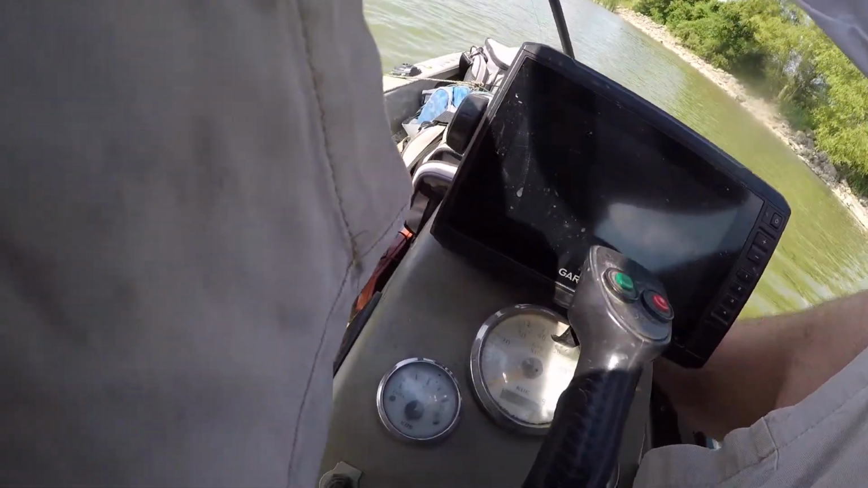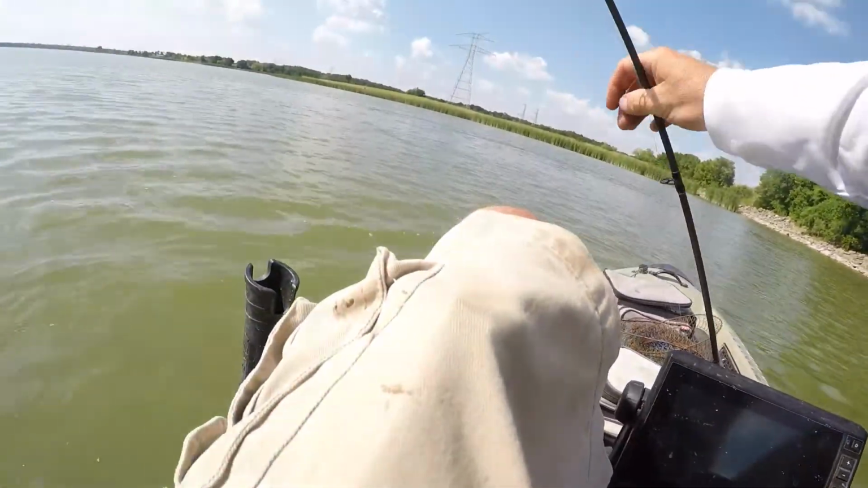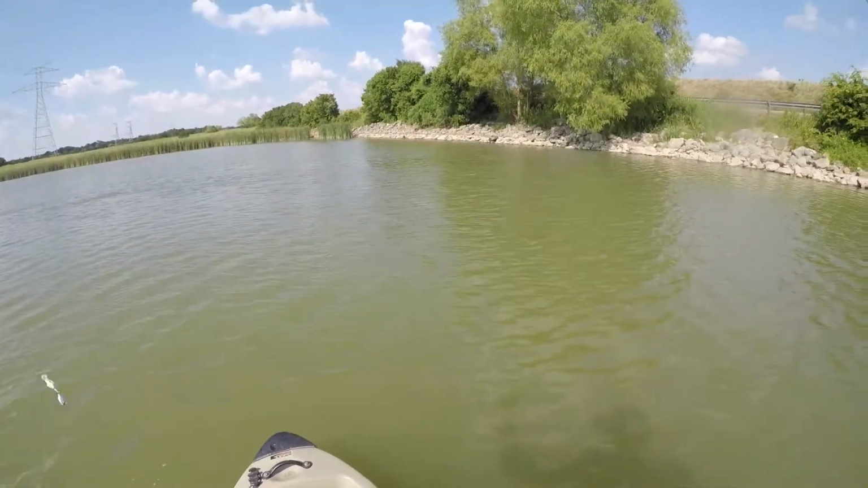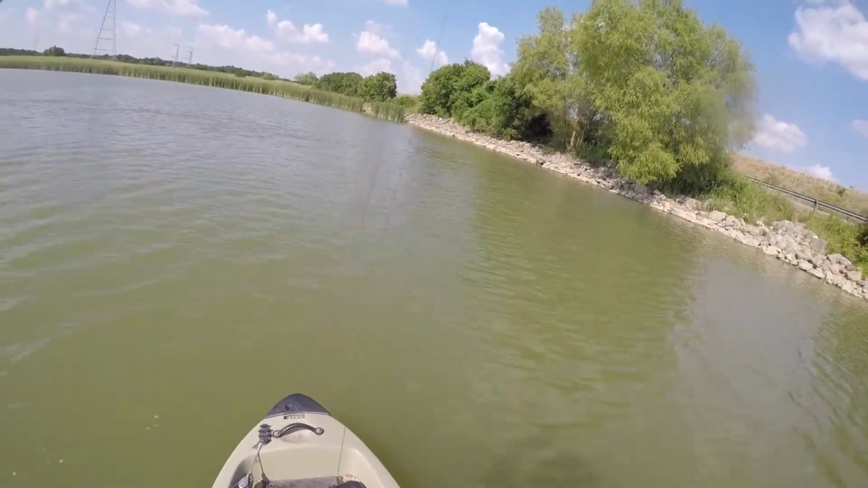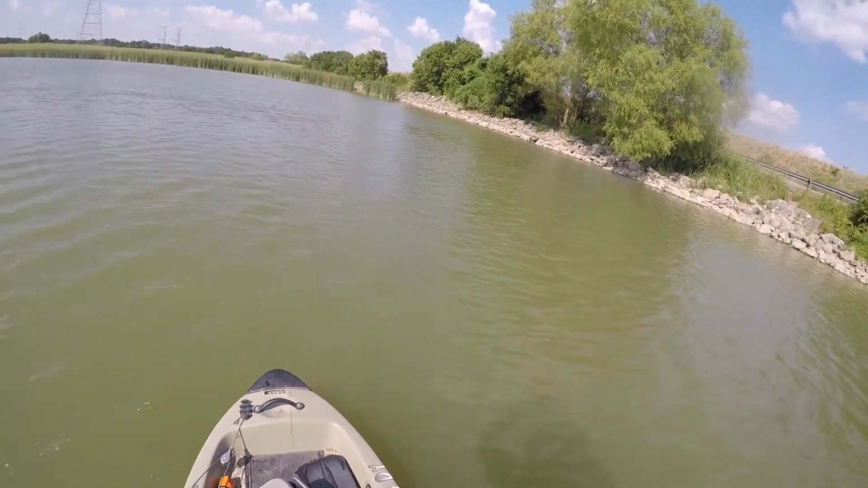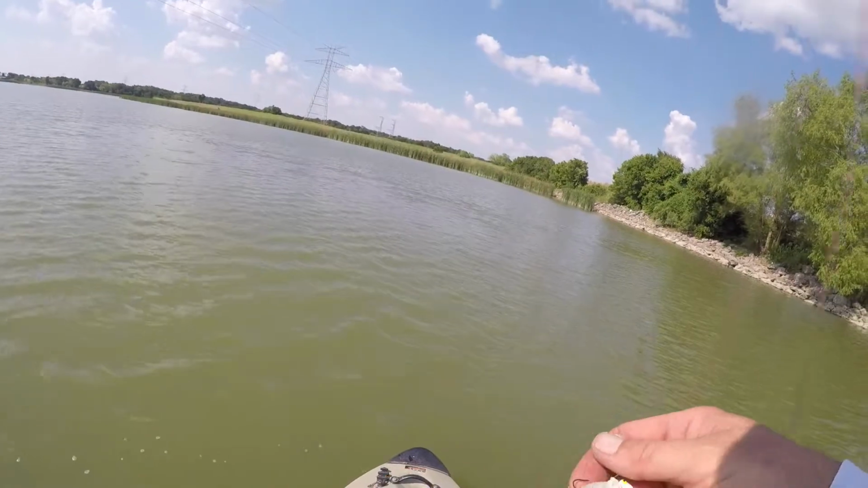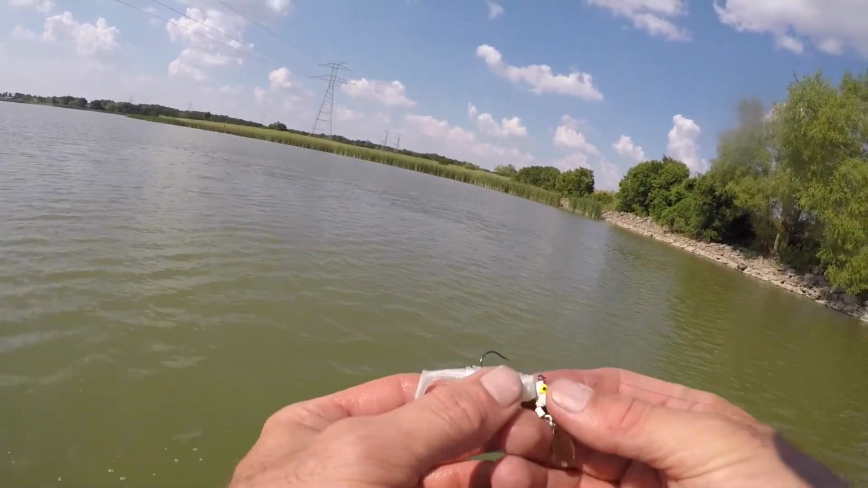I'm not keeping anything. Let that go. I'll show y'all a little better what I'm using. I have tried white crankbait. I've tried a number of things. A little white rooster tail works pretty good when they're doing this. Anything that's small in profile. A small crankbait works okay, but this right here, it comes through the water well.